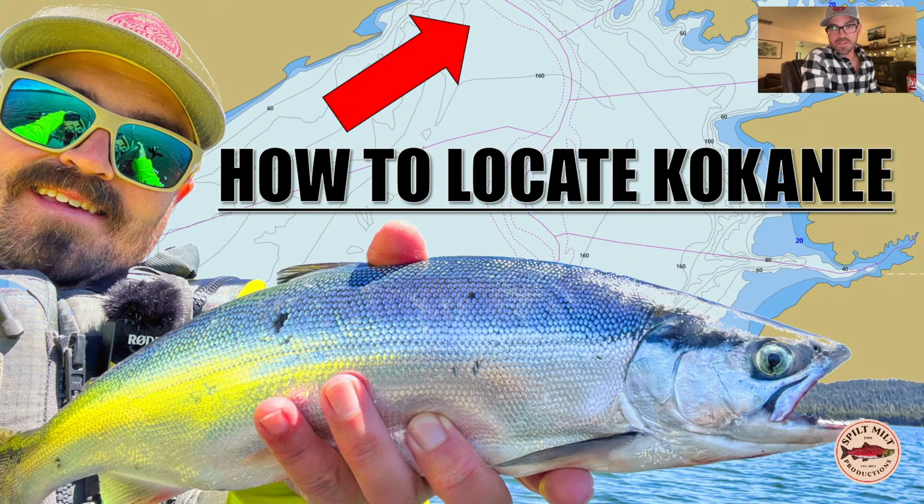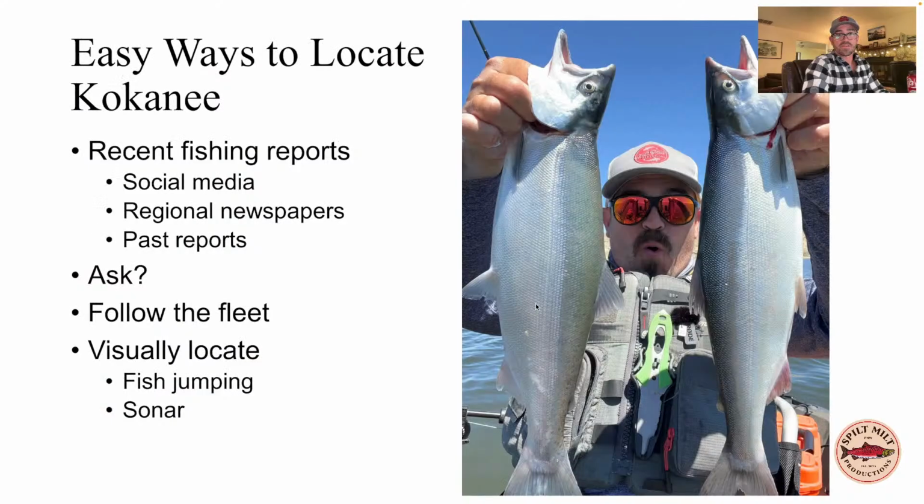Okay, so I think we're going to go ahead and get started here and get everything set up. So tonight's topic is going to be talking about how to locate kokanee. This is probably one of the more difficult topics to cover, just because of the diversity of lakes that kokanee occupy naturally or are stocked into, but it's often one of the most common questions that I get. So we'll go ahead and get started here.